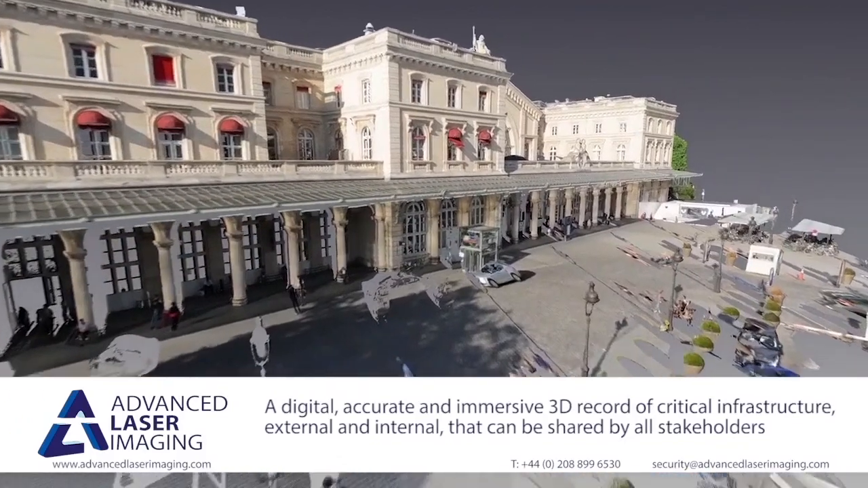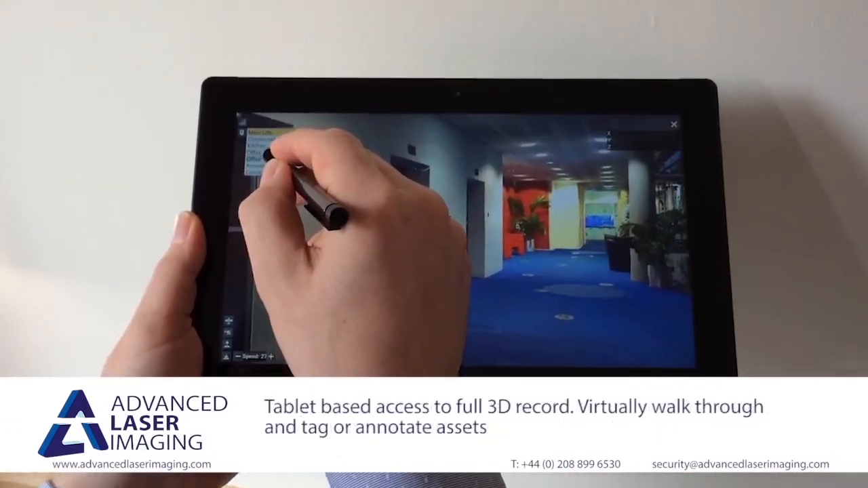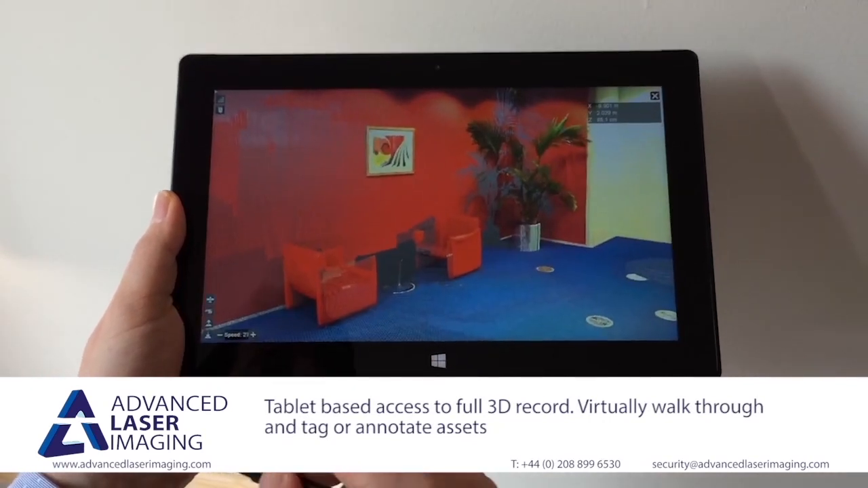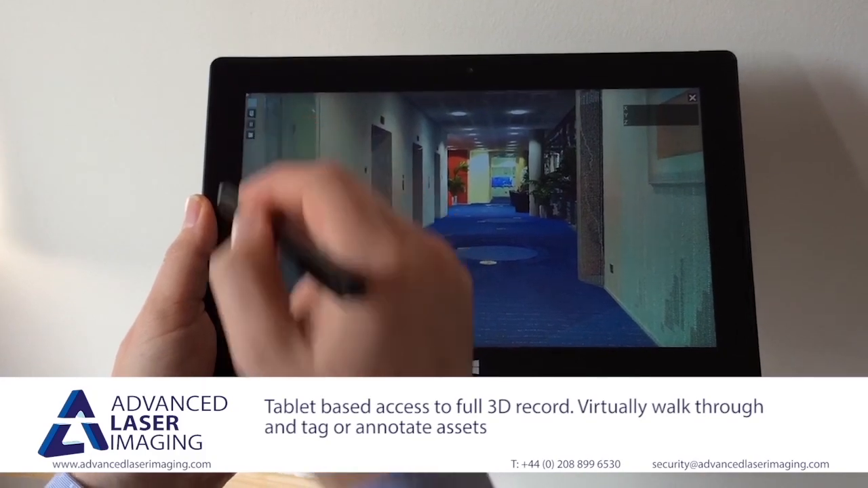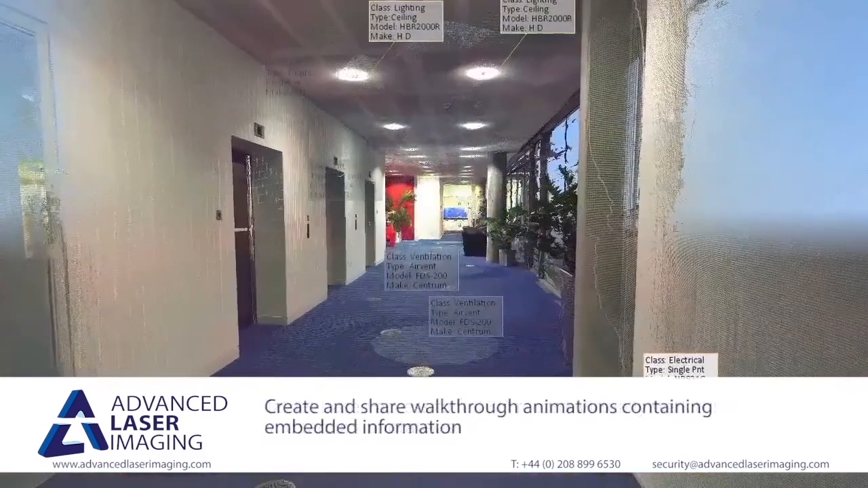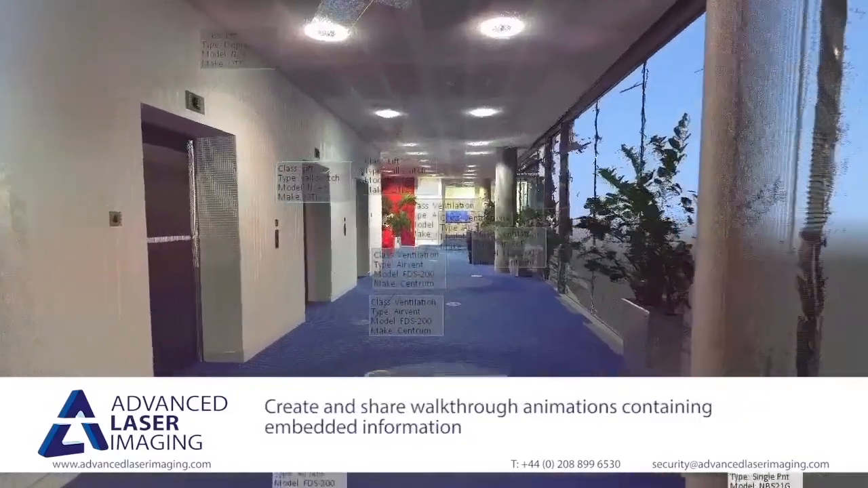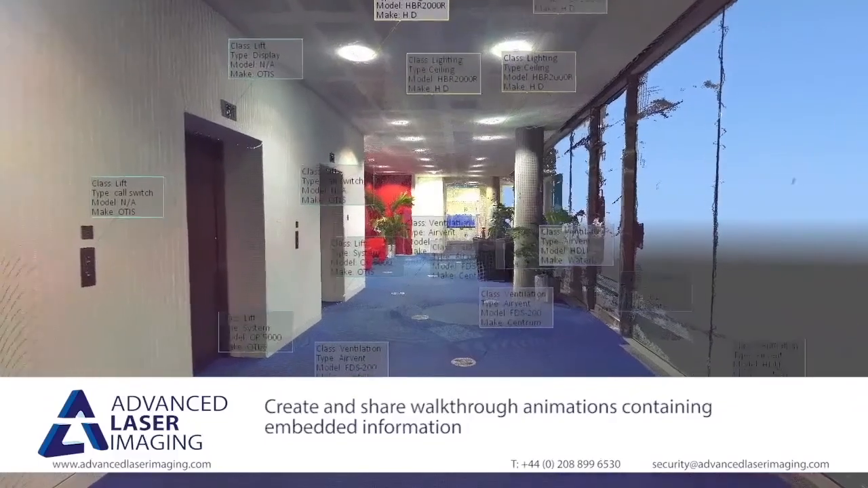For example, this highly detailed scan took only 20 minutes to capture. It is perfectly possible to accurately record all of your building's internal information, and even securely store all of this 3D data on a tablet PC. This allows a user to walk the building, tagging information for security checks and asset registry purposes.